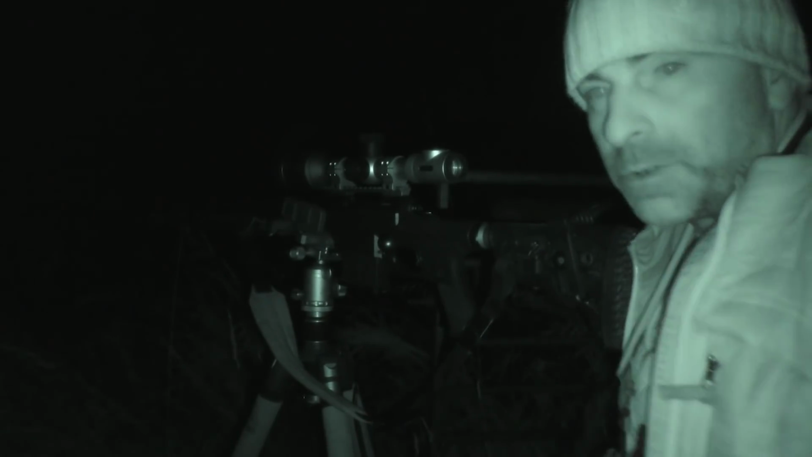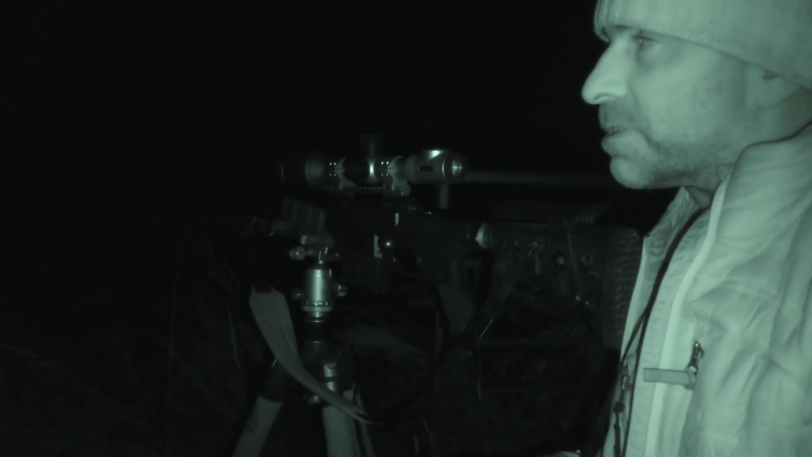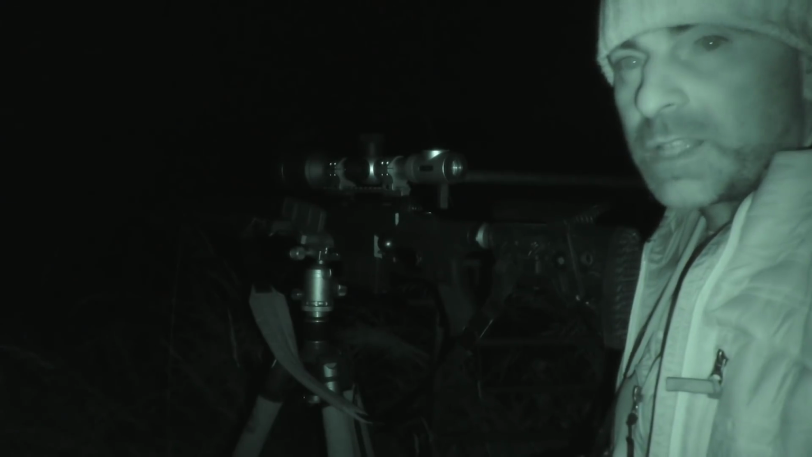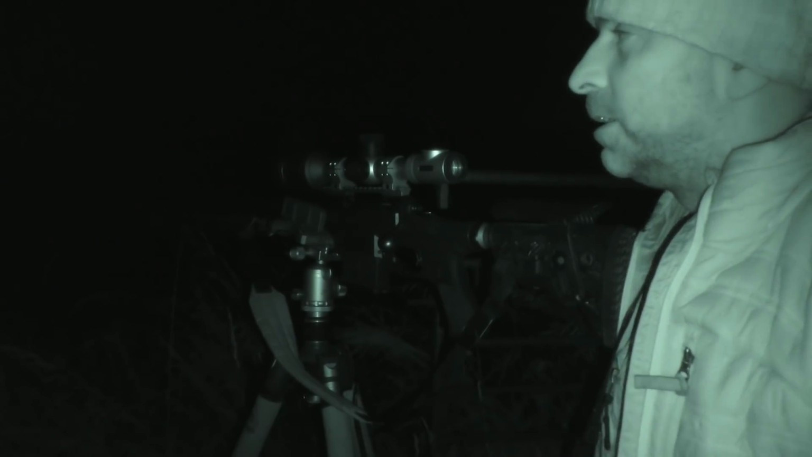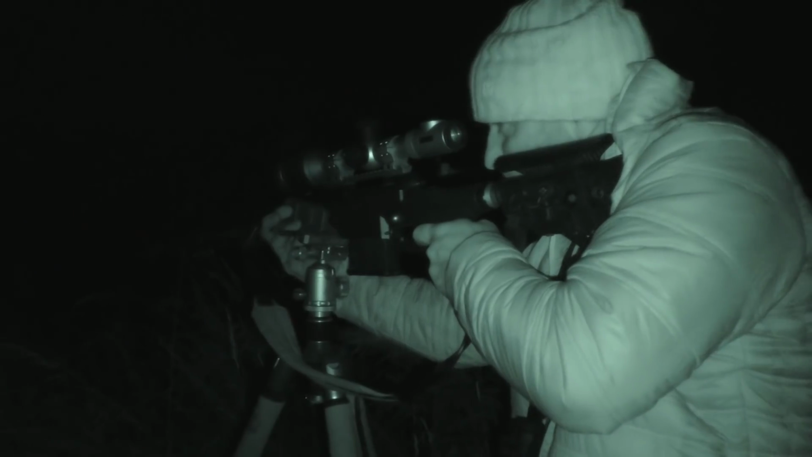Sweet, fox down. That fox was 190 metres, so what's that? Just over 200 yards, 210 yards, something like that. Yeah, just went straight at him, straight down. Lovely. Just gave him a little shout just to stop him, and yeah, what a treat.